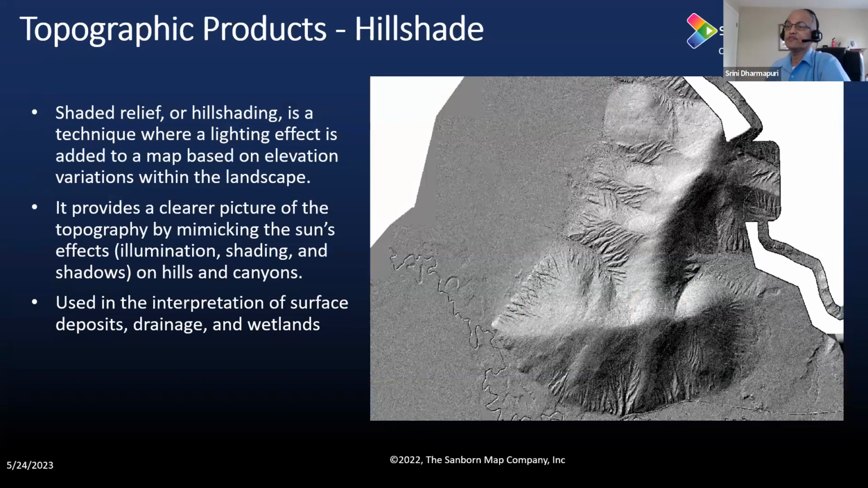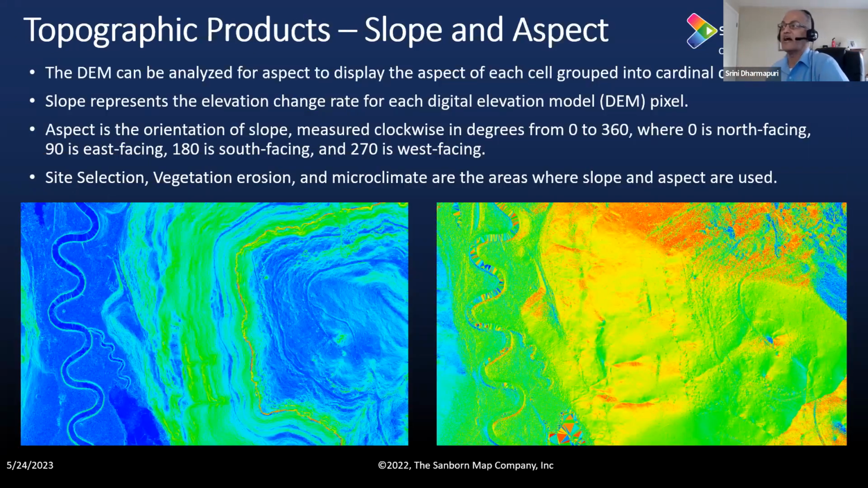The graphics you see on this slide, the previous slide, the left is the slope and the right is the aspect. That's what it is. The left is the slope and the right is the aspect derived from the elevated ground points.